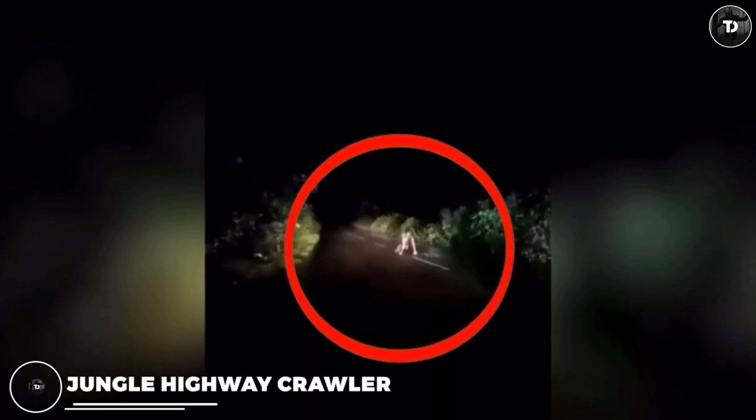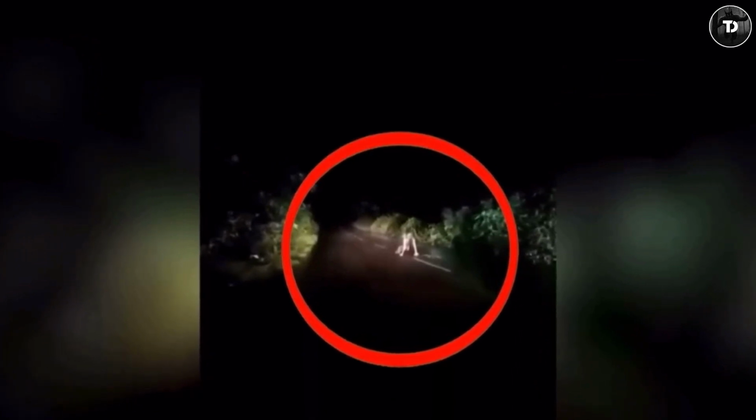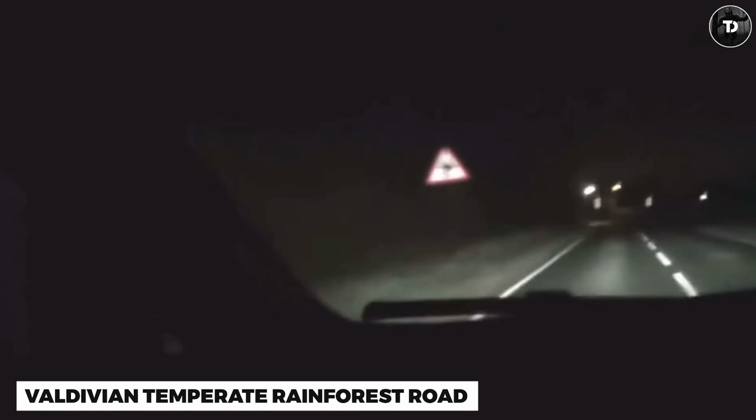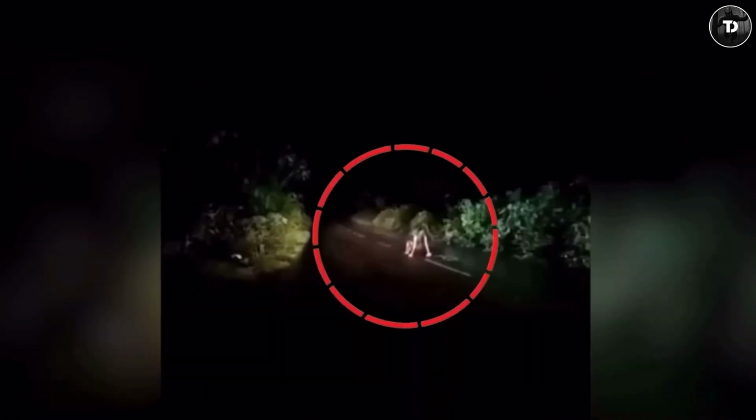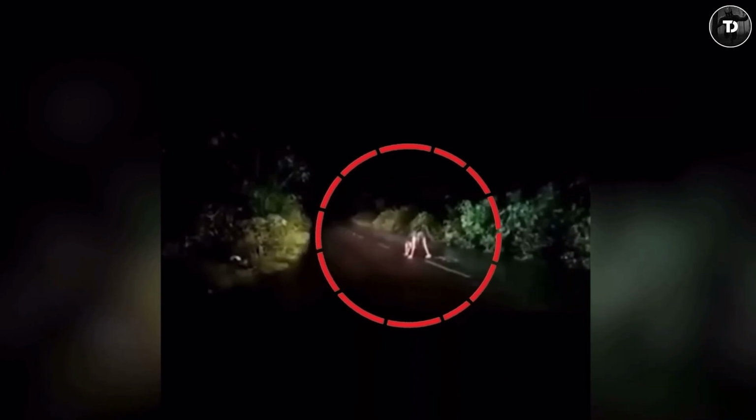Jungle highway crawler. Once a driver was driving his car on the highway where there was less movement of people and the place was so quiet. That place was called Valdivian Temperate Rainforest Road. While he was coming down the road, he happened to see a naked-like crawler sitting in the middle of the road blocking his way. It was skinny as a skeleton with a very creepy face. It remained stationary on the road. The driver was panicked by the crawler along his way. He quickly changed his route to be safe from the crawler.